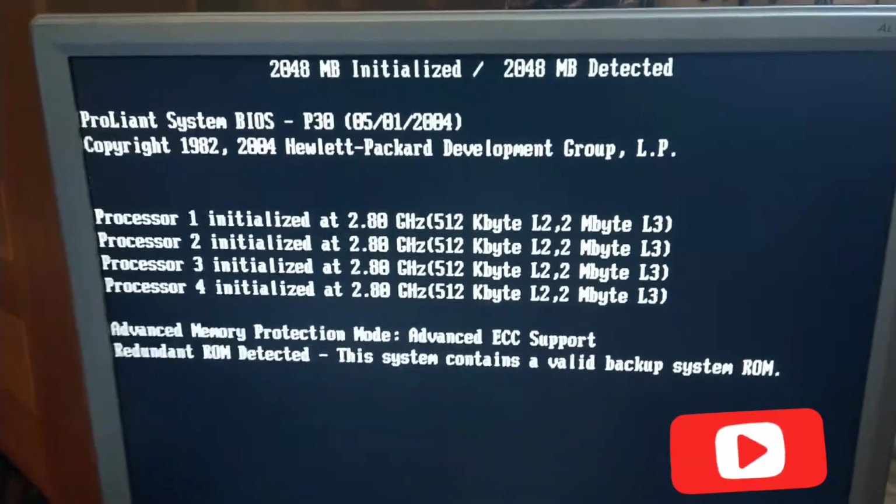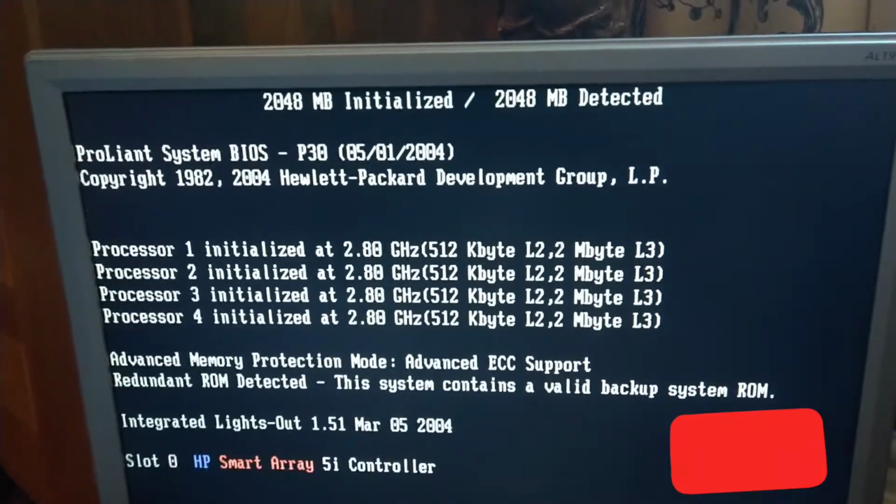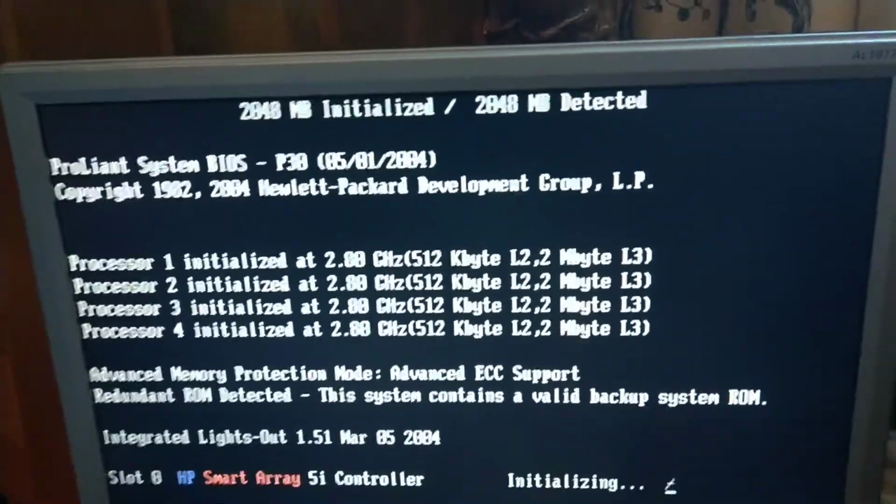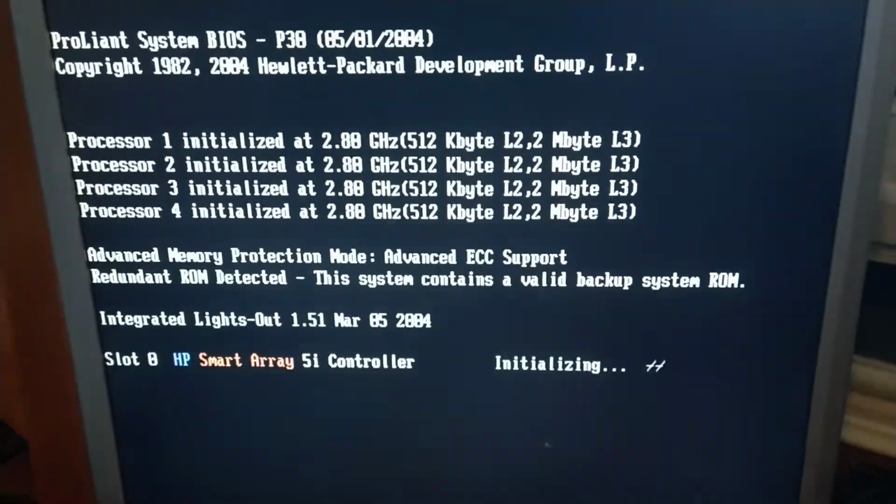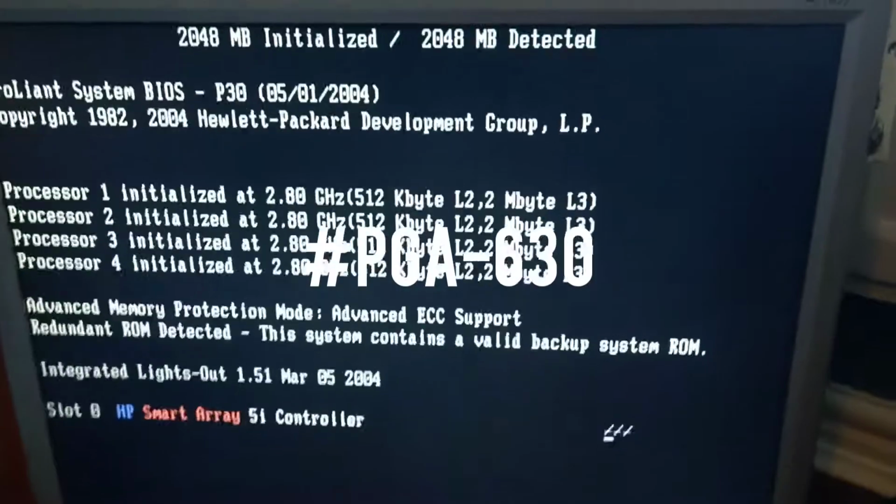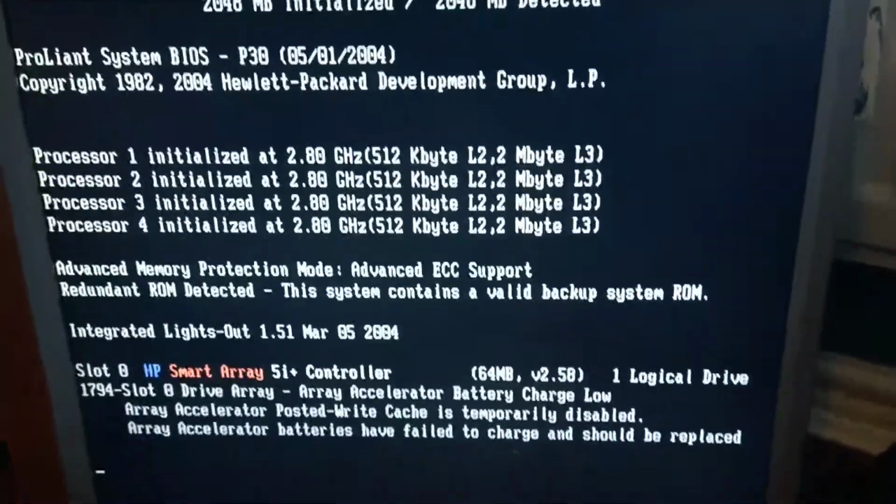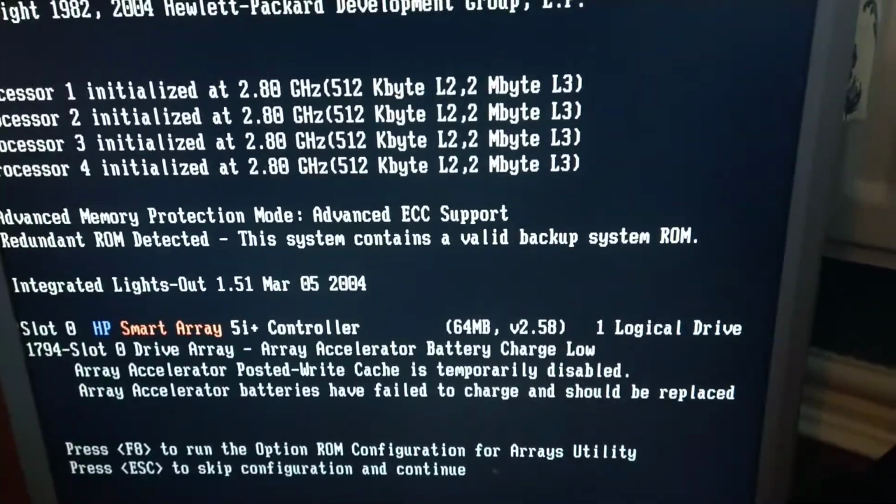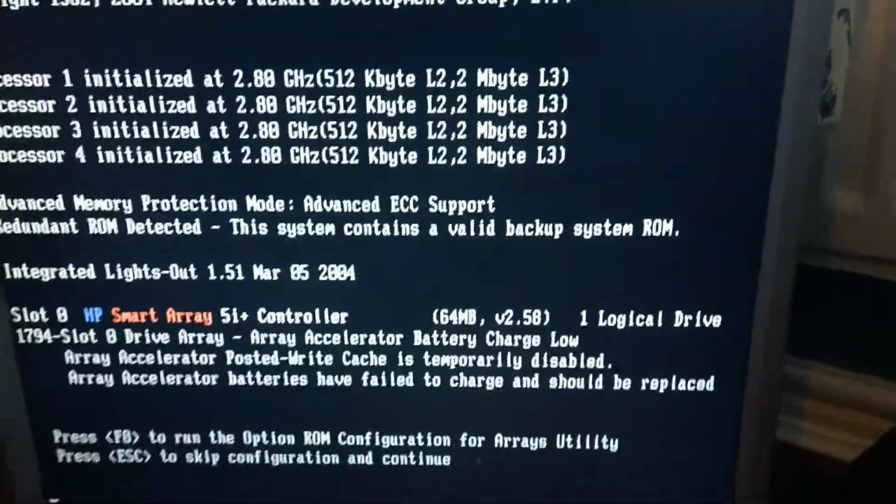It supports 3 levels of cache, which is L1 8 kilobytes, L2 512 kilobytes and L3 2 megabytes. The socket is PGA 603, and this type of processor features Intel NetBurst micro-architecture and hyper-threading technology.